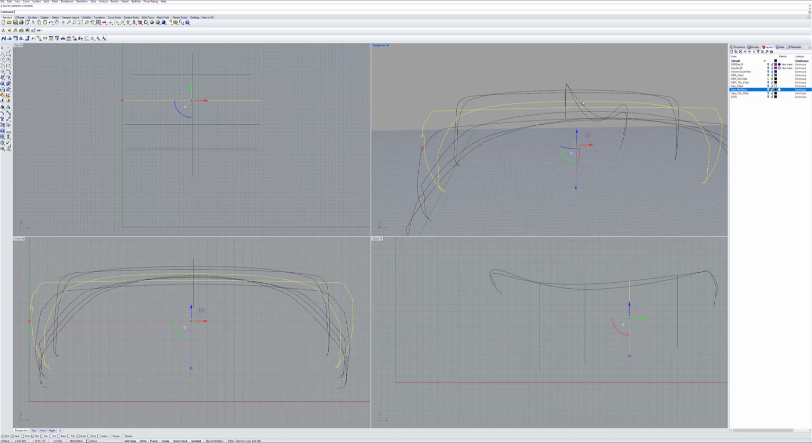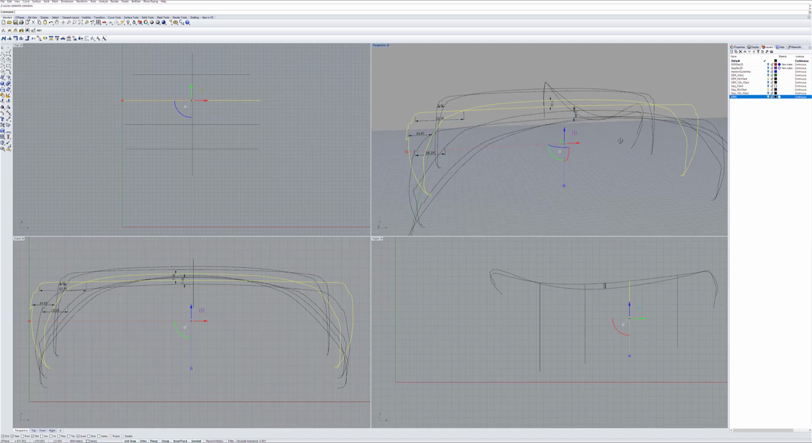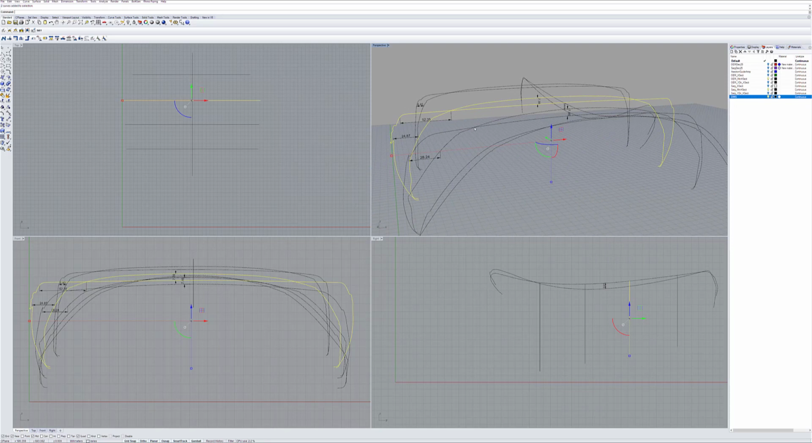Again, it's about a 5/16 or 8 mil deviation there, and this is about 25 millimeters, give or take. So we've got some idea of the differences.